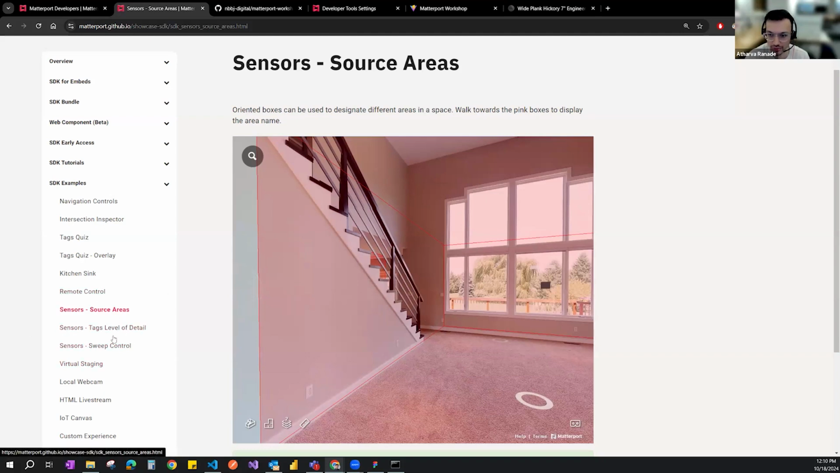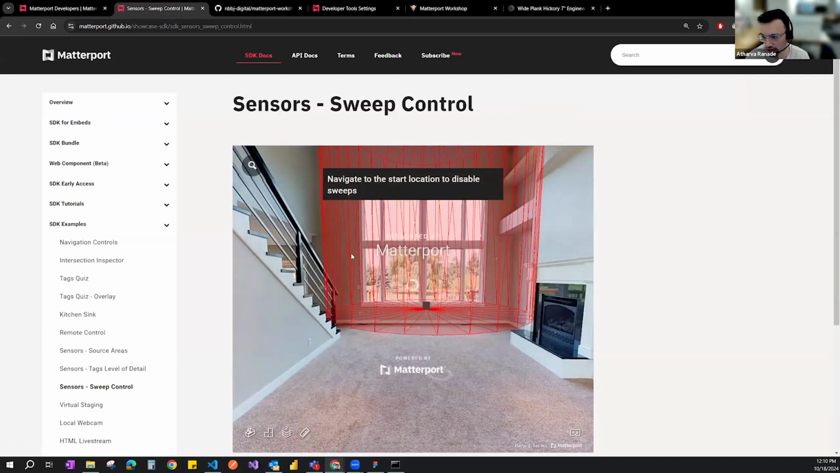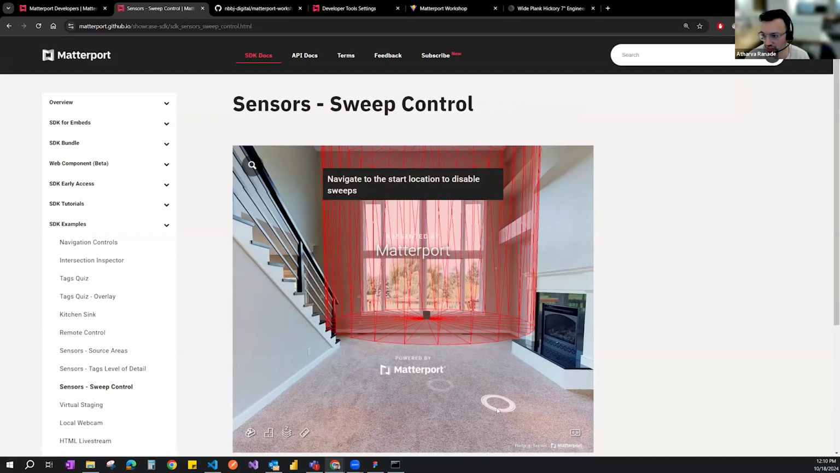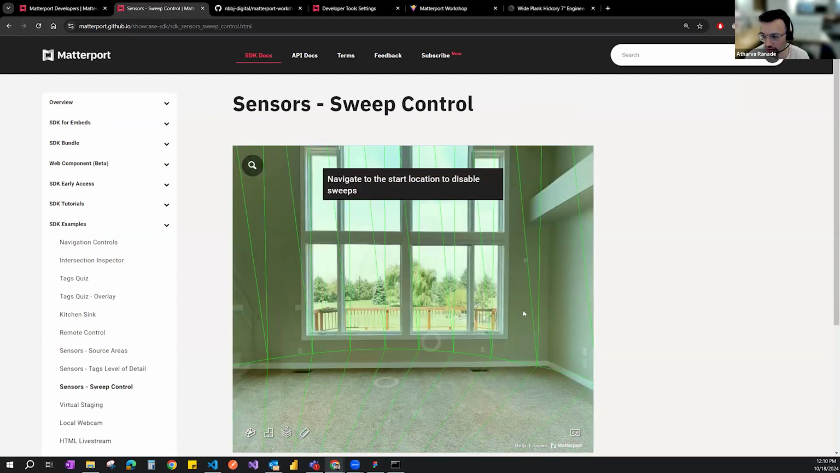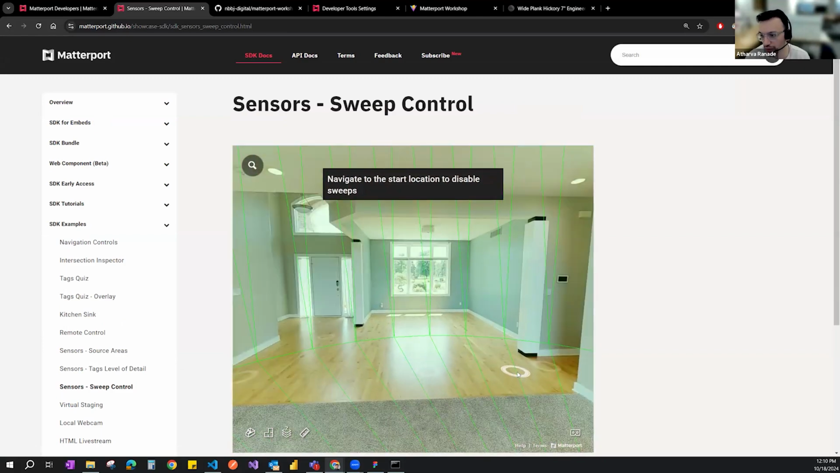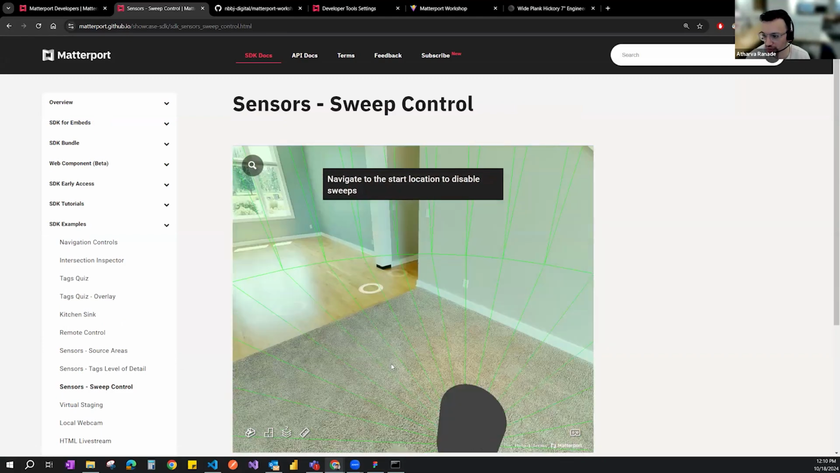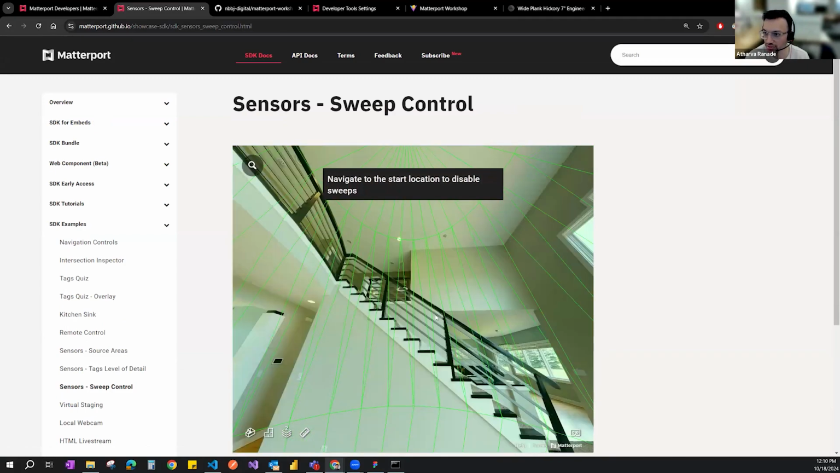And then there's also sweep control, so you can set up a radius here. You can go there, and it's not just bound to the actual space that Matterport has given you, but you can set up your own meshes around the space.